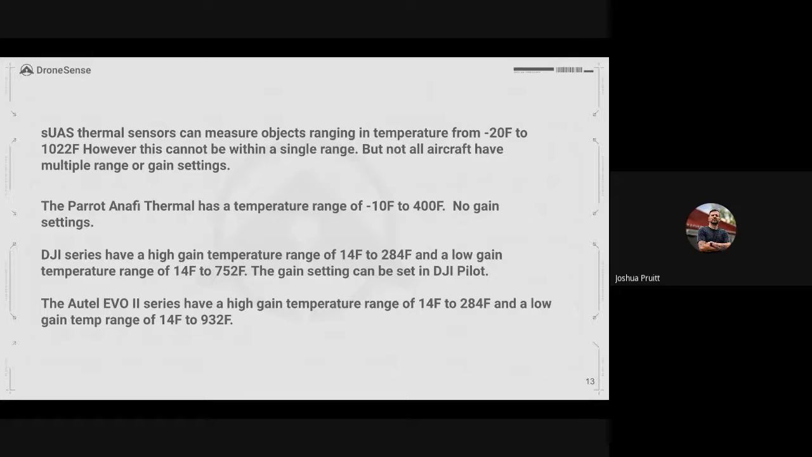But when you get into DJI specific aircraft, DJI aircraft can take a range of temperatures from 14 degrees to 284 degrees Fahrenheit on the high gain, and at the low gain, a range of 14 degrees to 752 degrees. Right now, the gain settings can only be adjusted in DJI Pilot. I don't know if this is something that has been surfaced through the SDK recently or not. But again, having an idea of what temperature you're going to be looking at versus your settings can be incredibly, incredibly important.